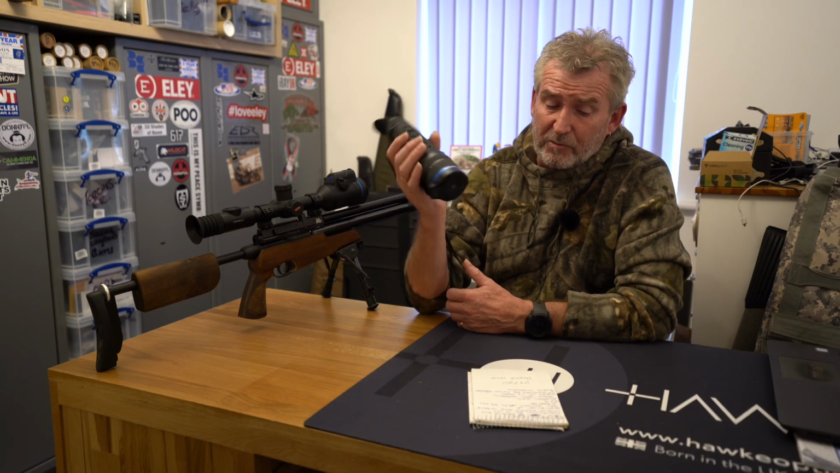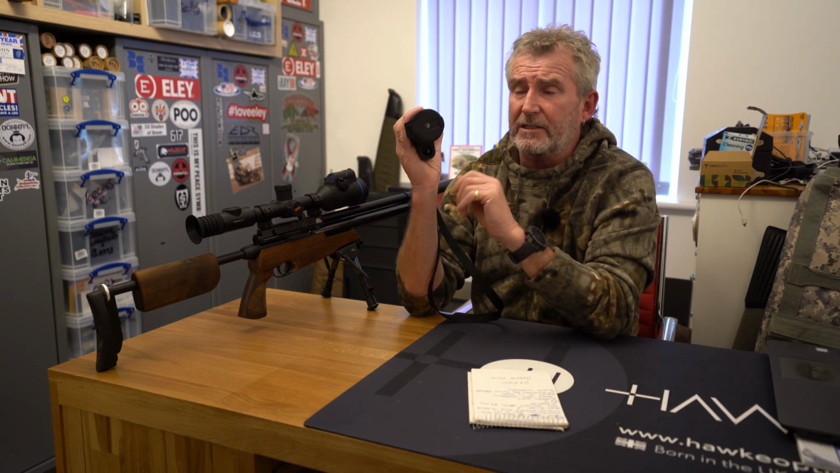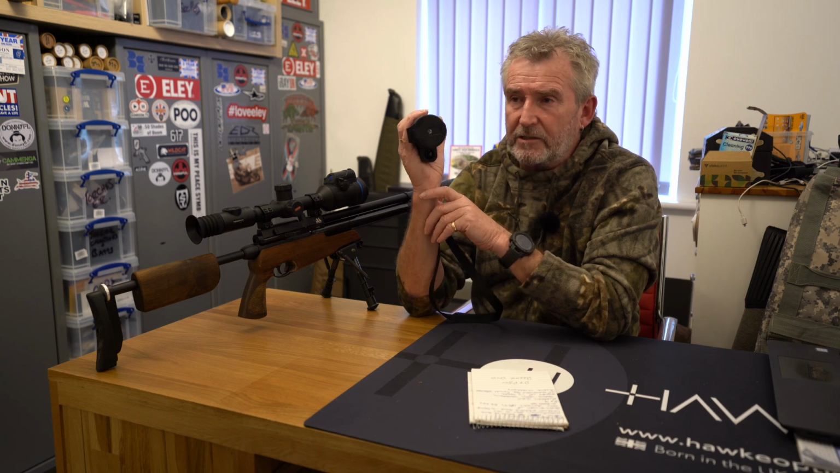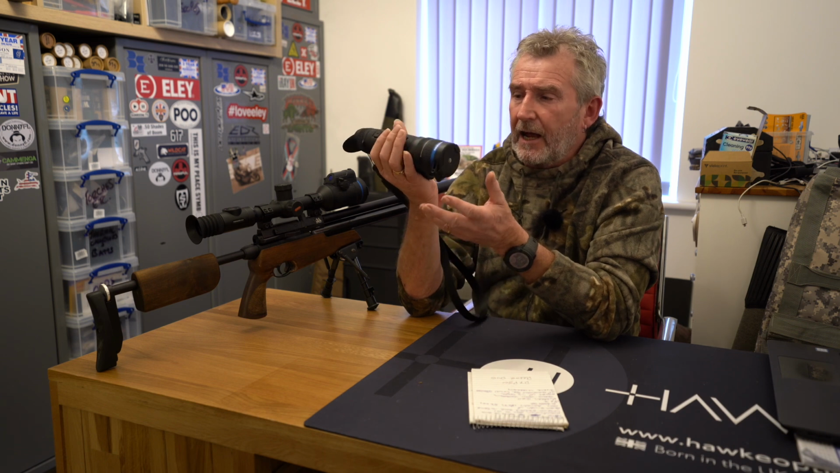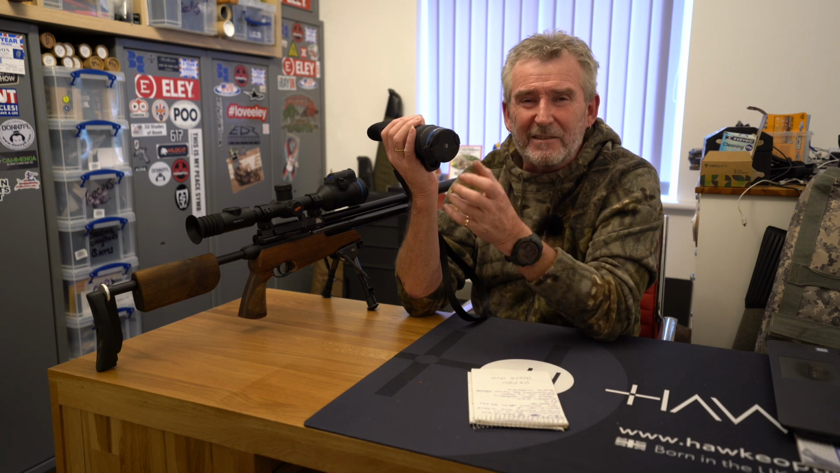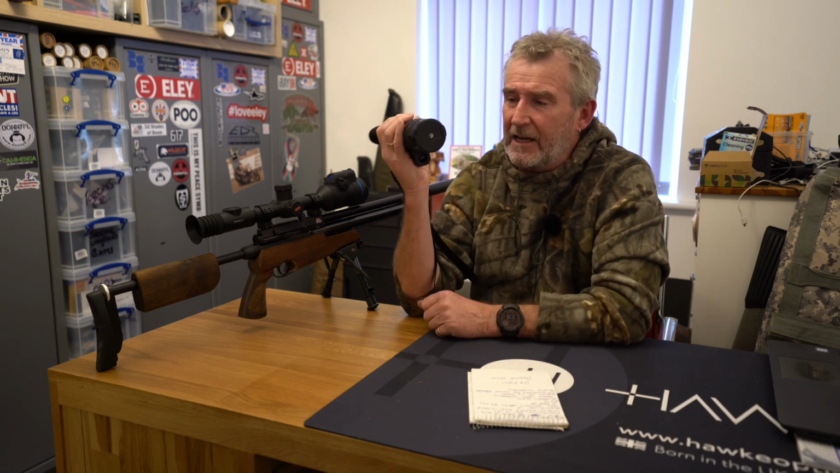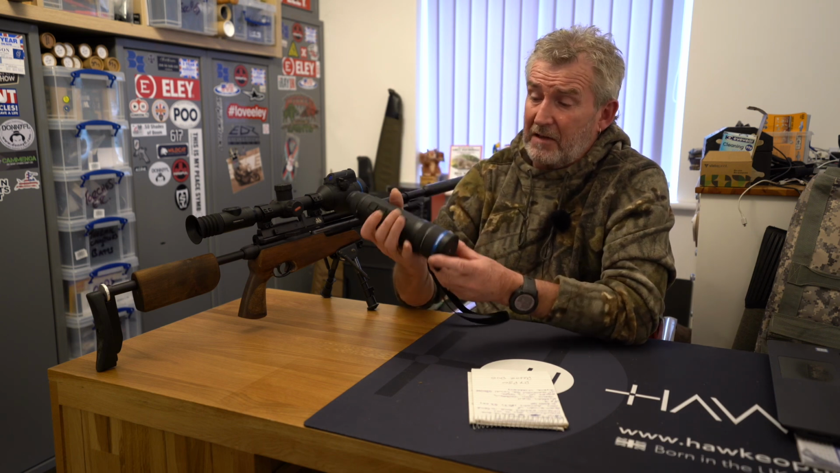Like I said before, the startup's really quick. But what is noticeable about it is the weight. It's heavier than I imagined it to be, but it's not an unpleasant weight. The weight gives you a feeling of quality. You can get things that are new and really light, and they feel tinny and plasticky. This heaviness brings an additional feel of quality to it for me. And it feels nice in the hand.